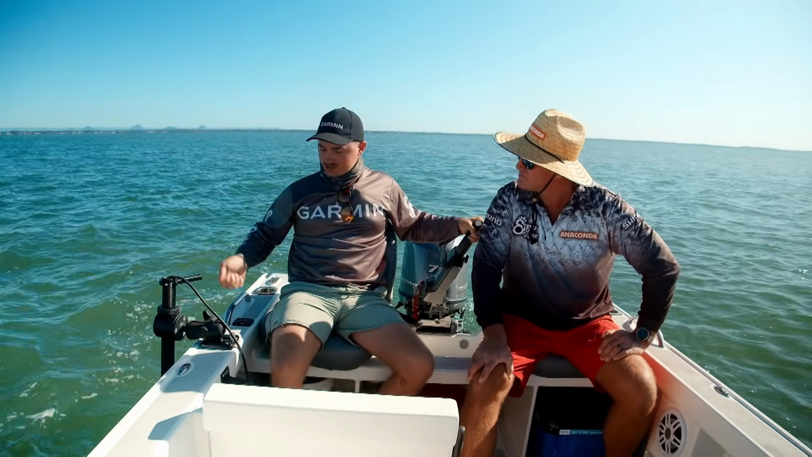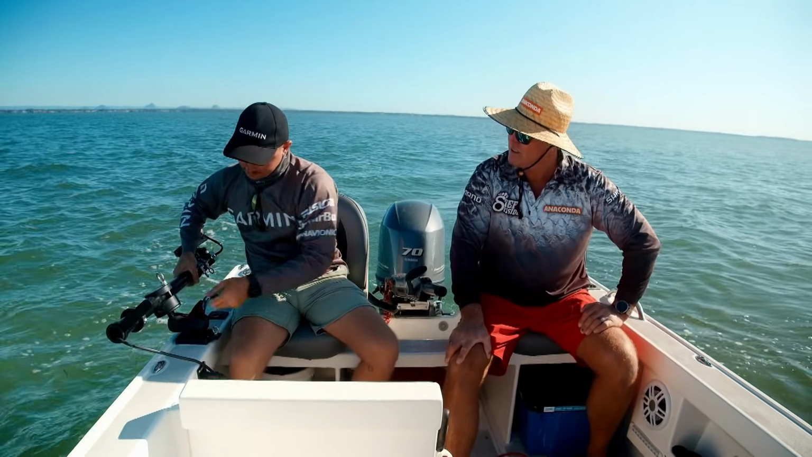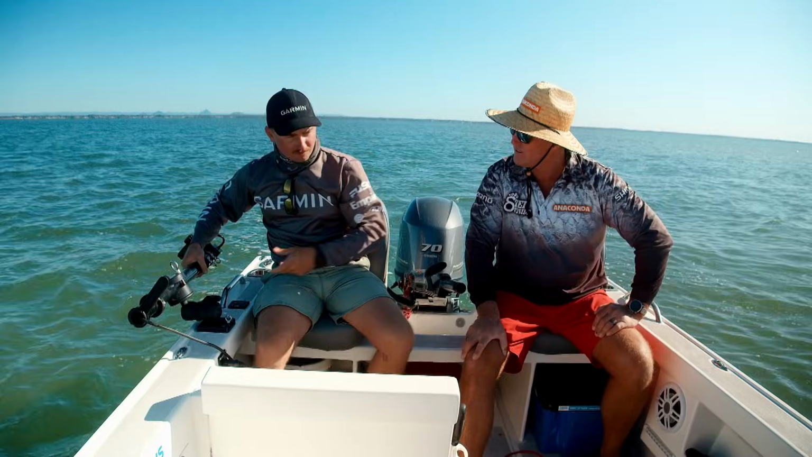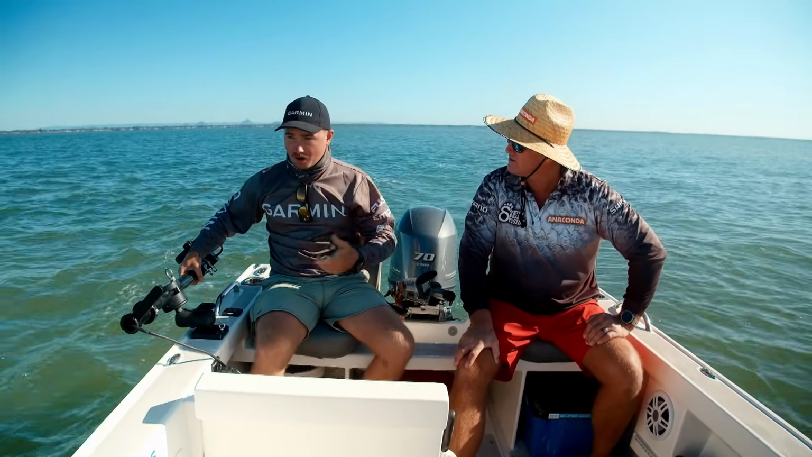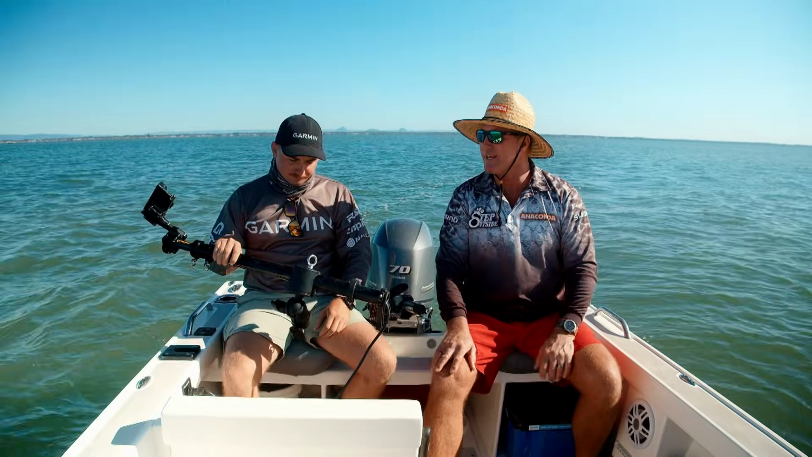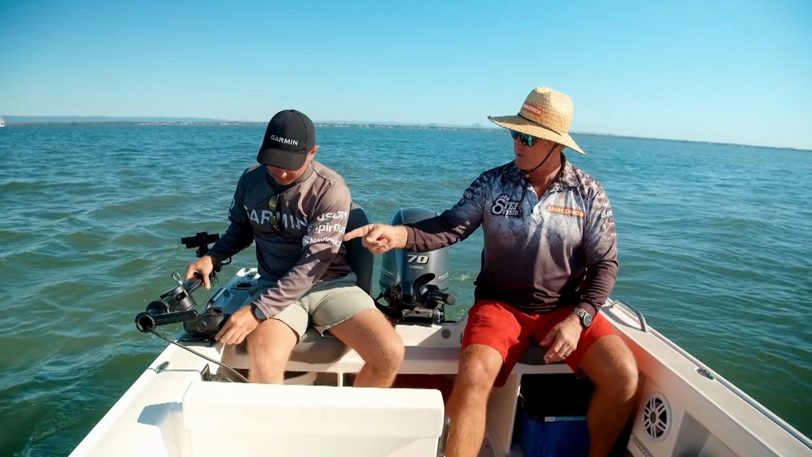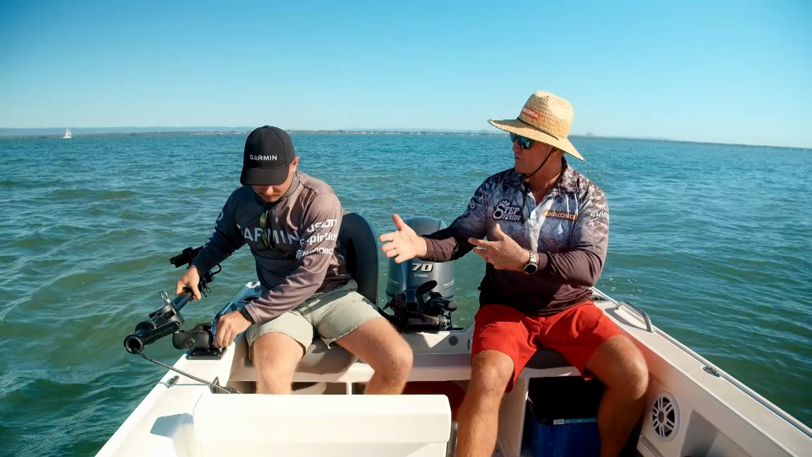We can stow it whenever we're not using it. If we want to quickly get up on the run, we can quickly lift it up like that, tighten it off. Or if we want to get rid of the pole and we're going home, all we have to do is just remove it like that. That is so easy. And if you've got another boat that's all set up as well, it's multifunctional in the way that you can put it onto a different vessel.